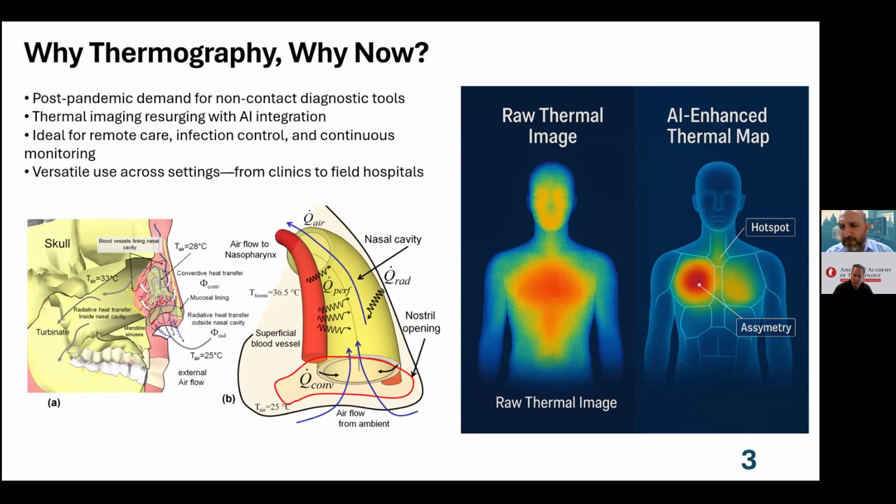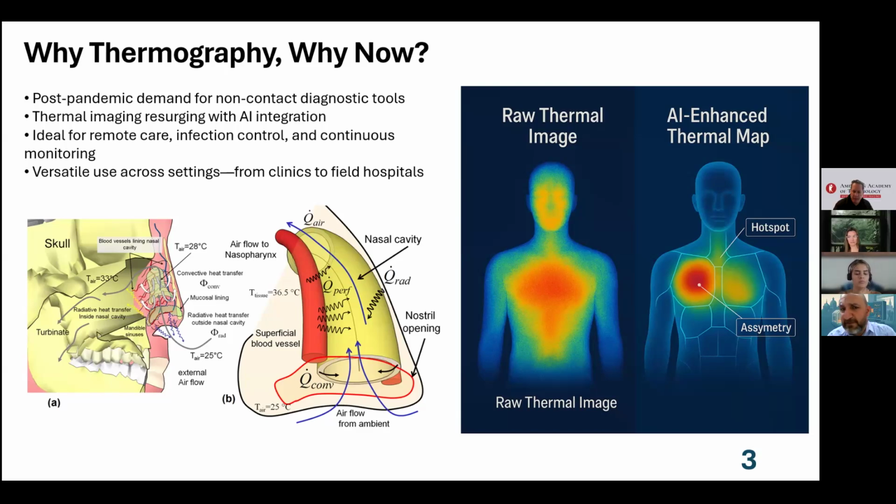As you know, there is versatile use across settings, from clinics and hospitals, even to rural areas, airports, public stations, public gathering spaces. All of these become a triggering point to use thermal imaging as part of our big clinical toolkit to fight and to continuously monitor all these changes.